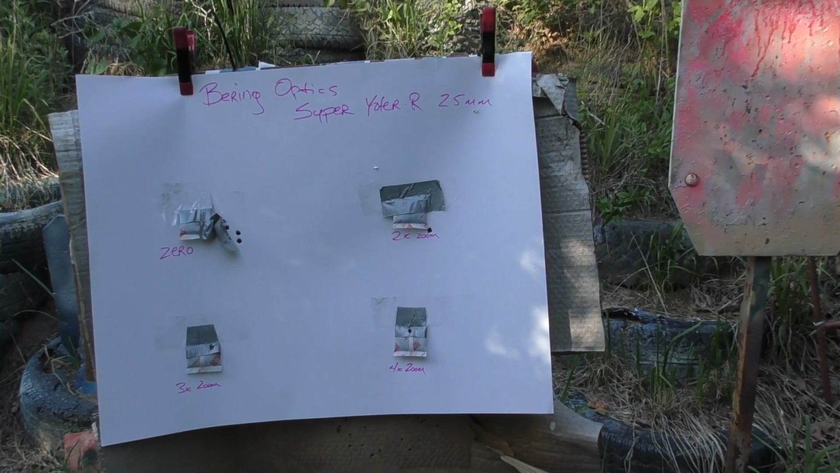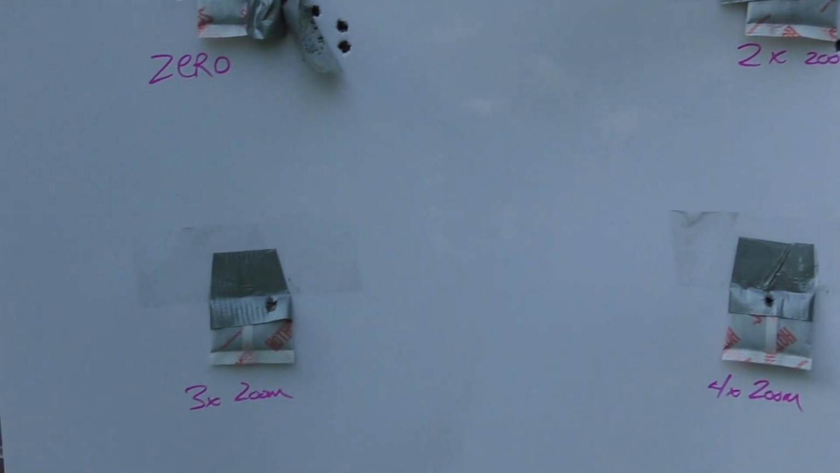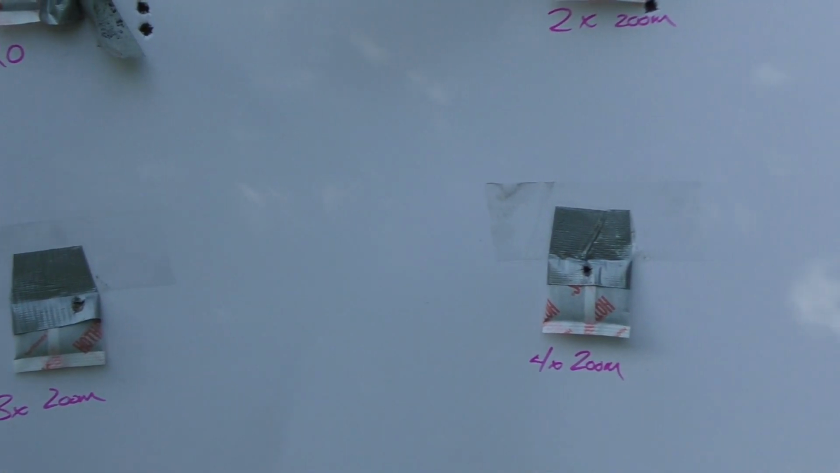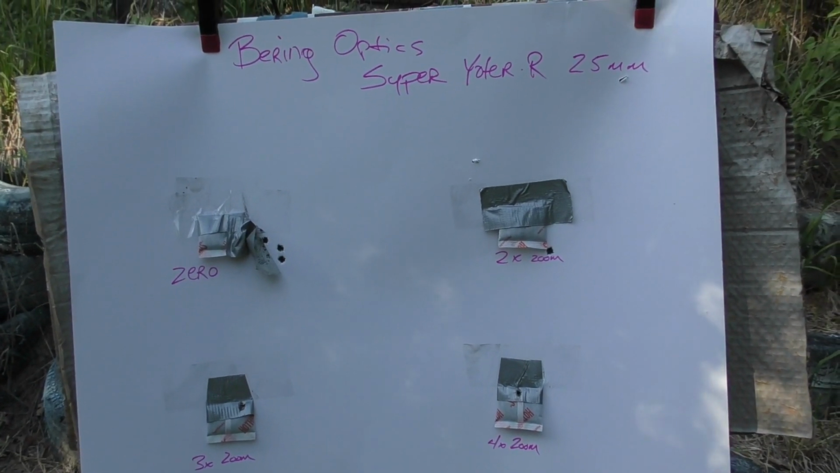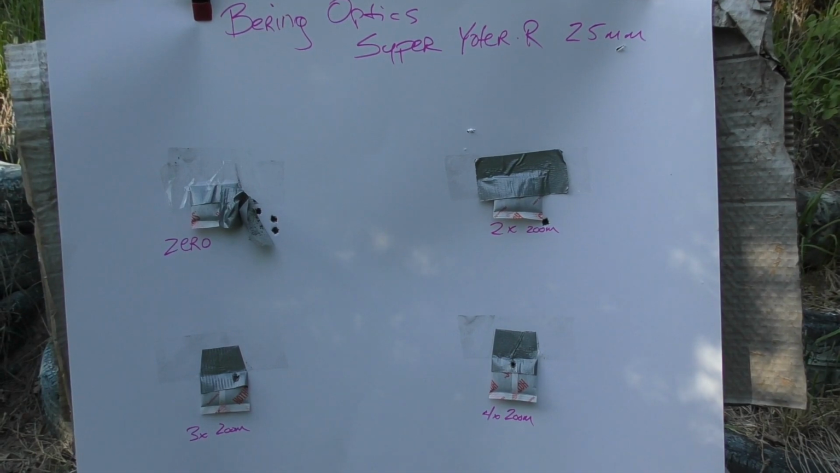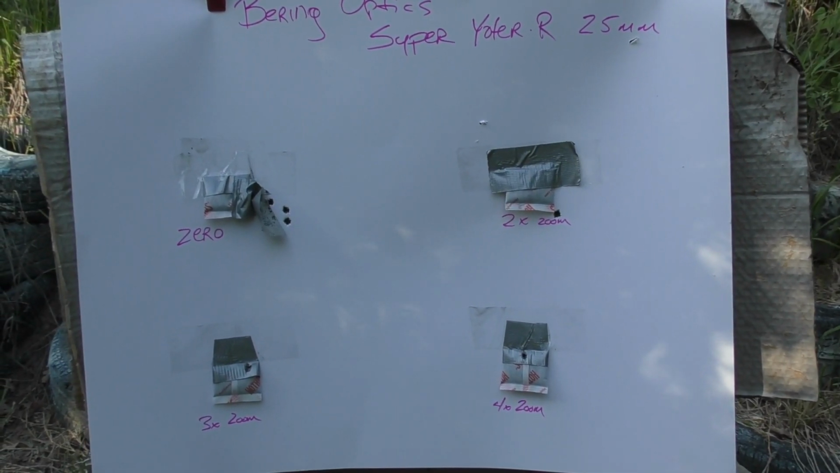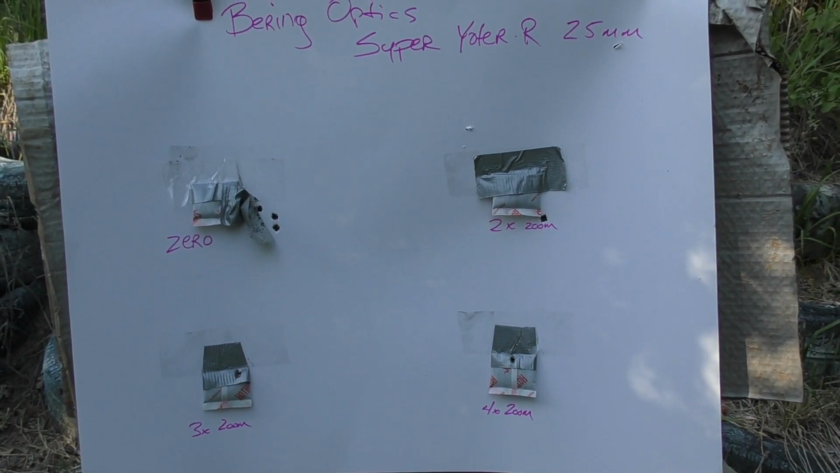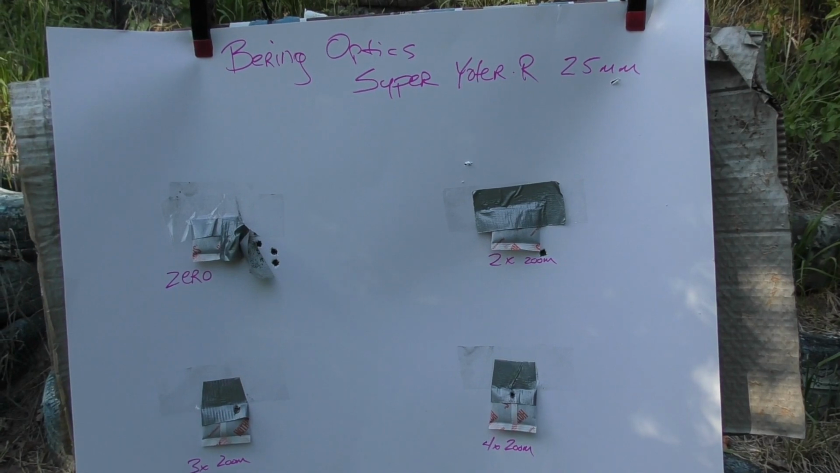Alright, so final results at 100 yards. The 5-shot zero was ticked to the right. The 2 times was ticked to the right. 3 times was on the hand warmer, 4 times on the hand warmer. Overall, 5 shots at 100 yards with the Super Yoter 25mm yielded 8 shots within a 2-inch grouping. That's more than good enough for hog hunting for me.